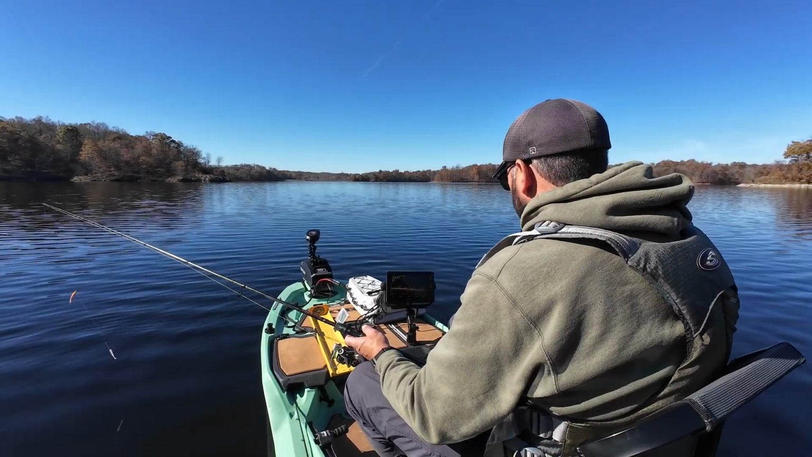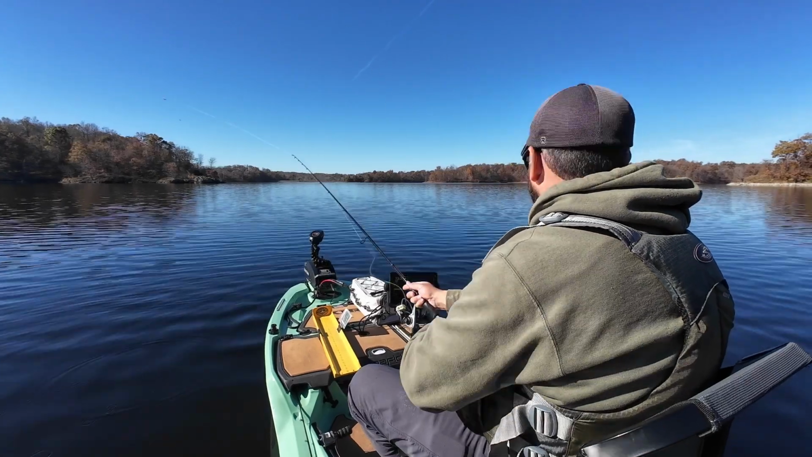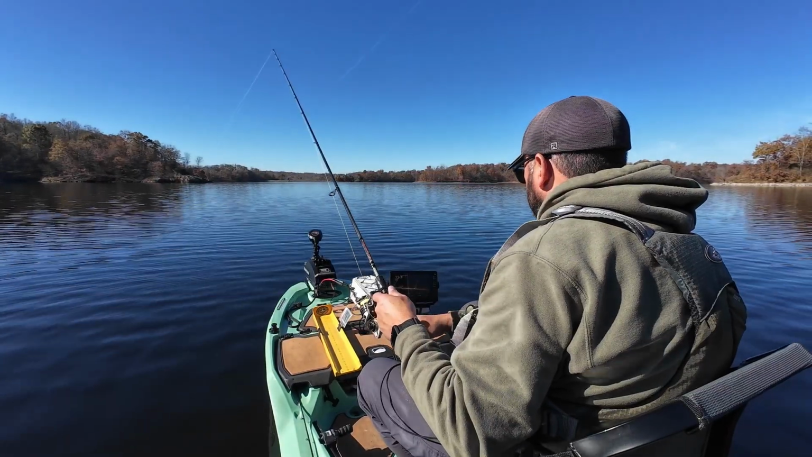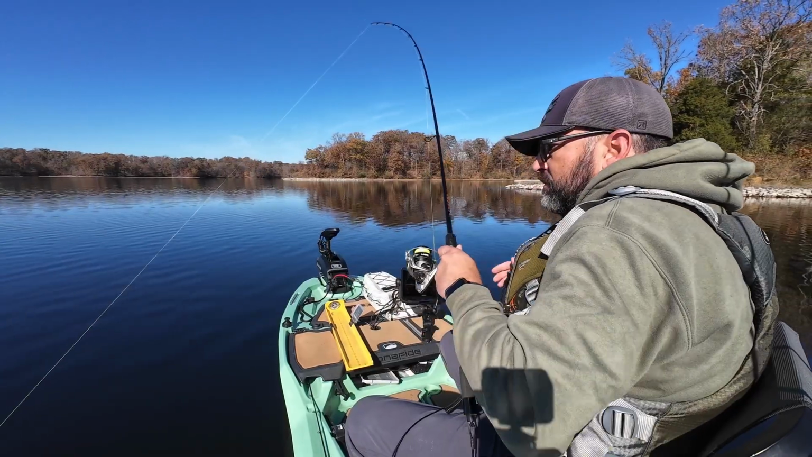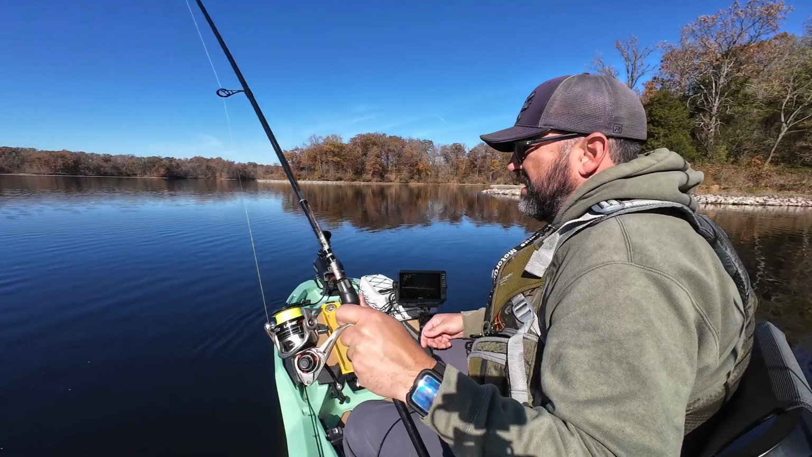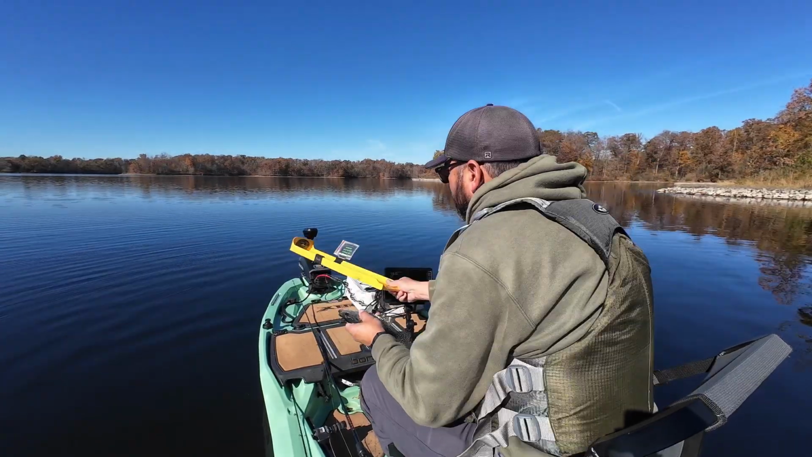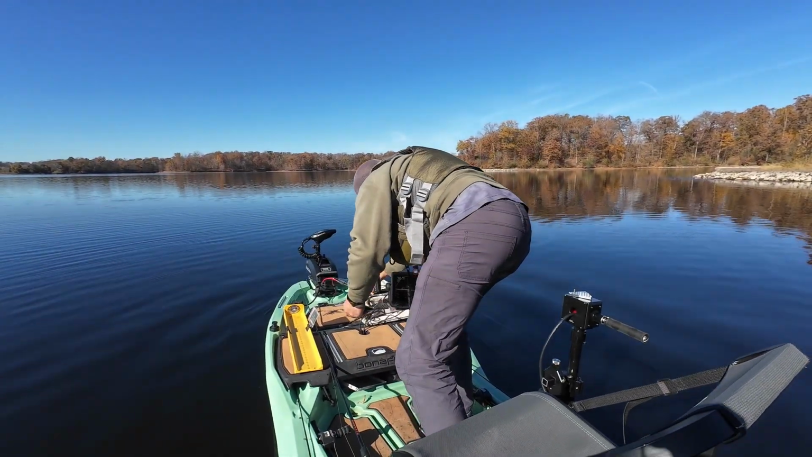So we're going to stay on this brush pile just a little bit longer and see what we can figure out. We did what we came to do, and that's catch a fish on Livescope. There we go. Got that one. Heck yeah. That is pretty cool. That one's just not quite what I want, but we'll keep that one.